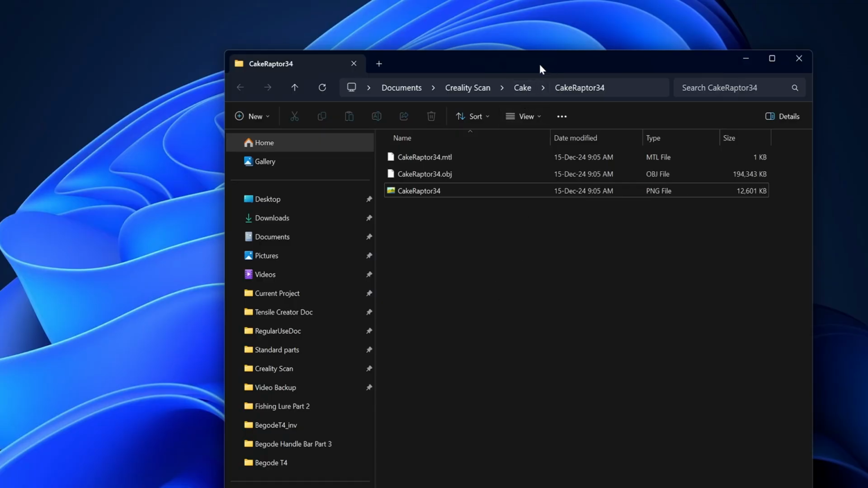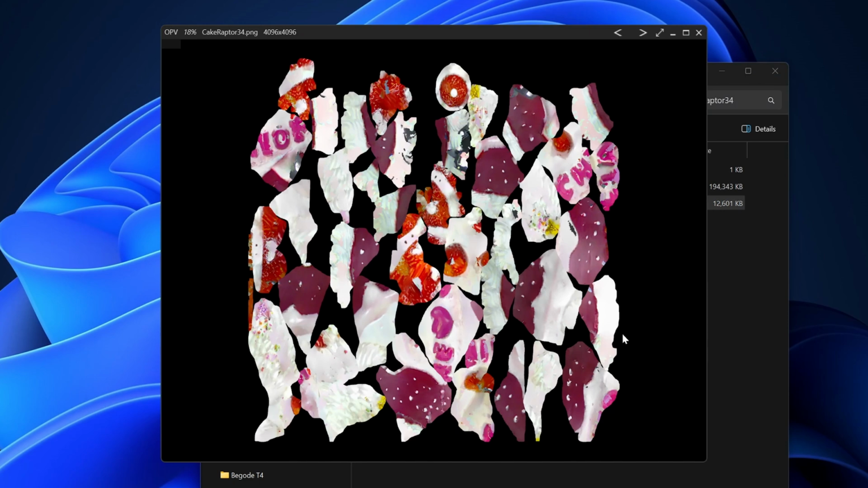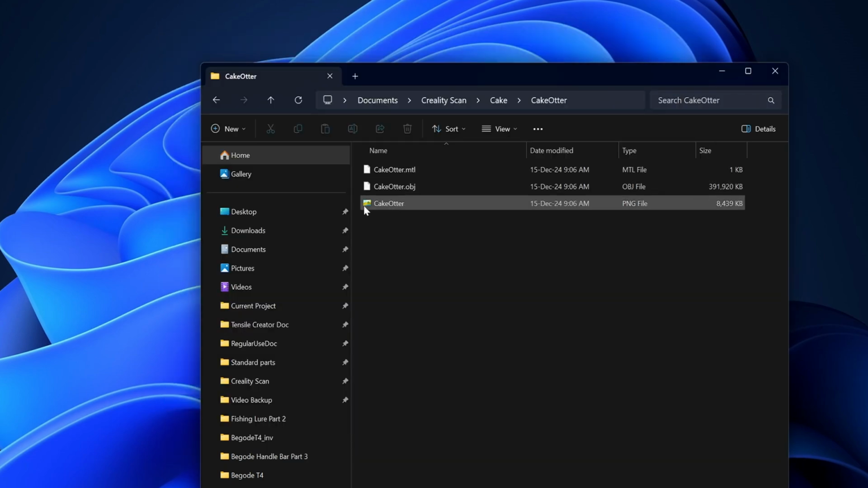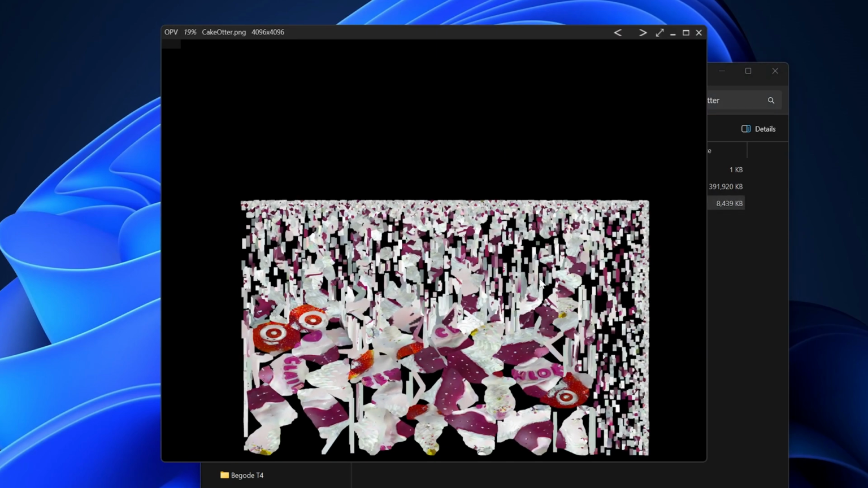So when you export the color texture files from the CR Scan software, there will be 3 files. One is the OBJ file, which is the mesh file, and the MTL, which is the material file, and also the texture that will be put together. This is the texture from Raptor laser, and this is the texture from the Raptor NIR, and this is the texture from the Otter, which looks a lot different than the Raptor. It's small pieces, more segments.